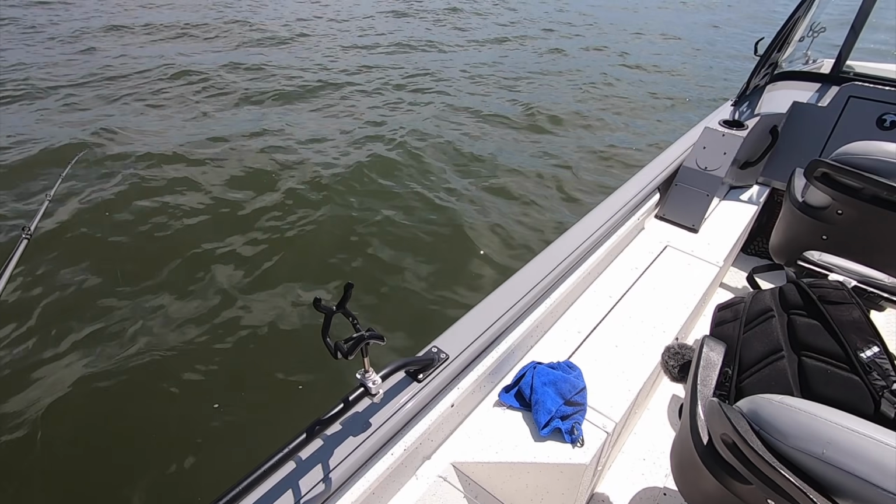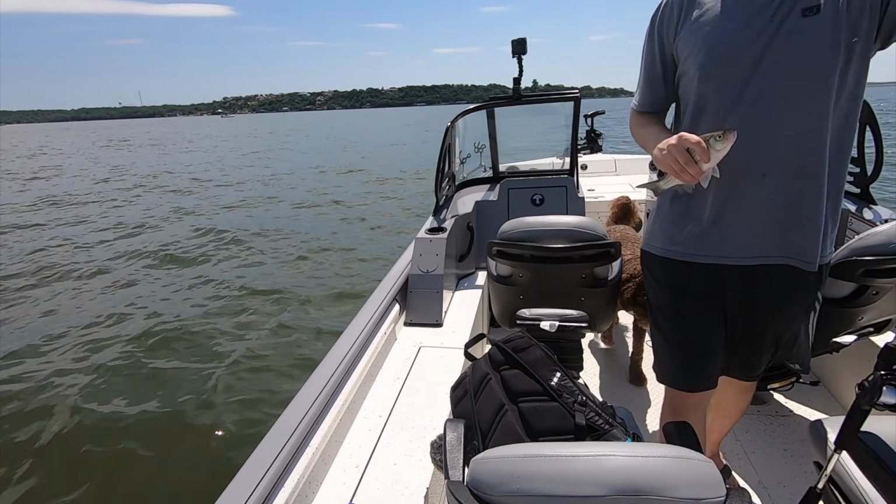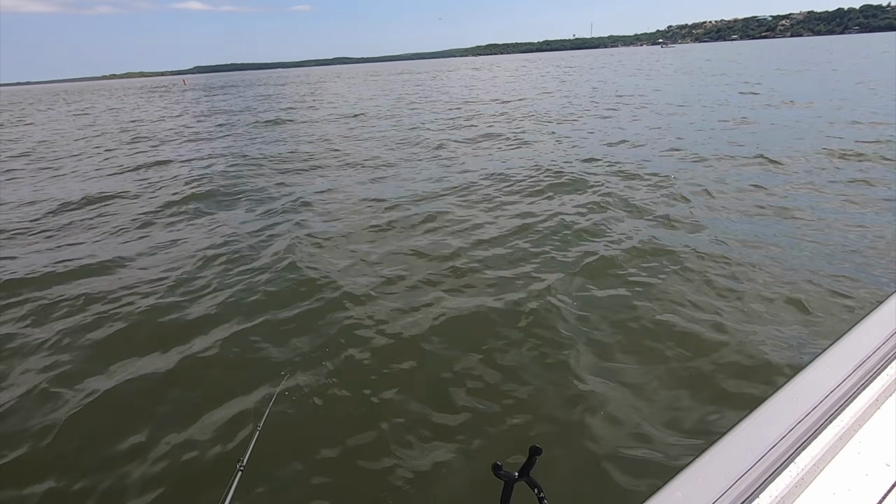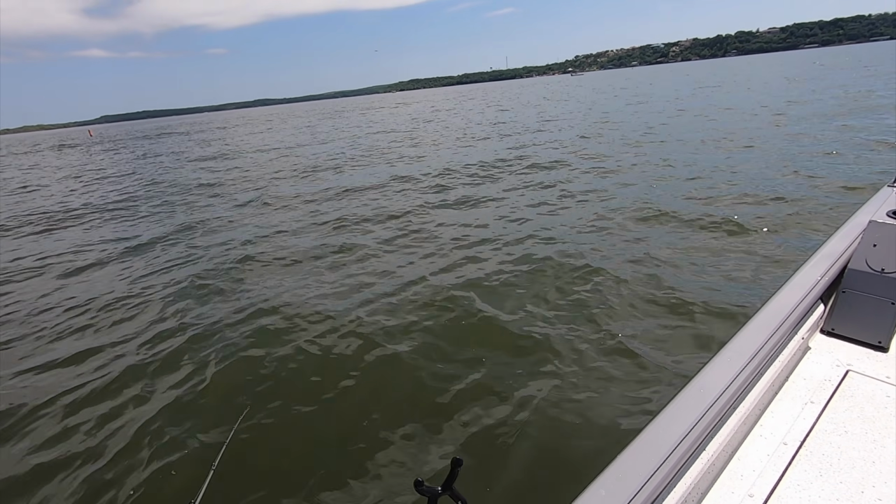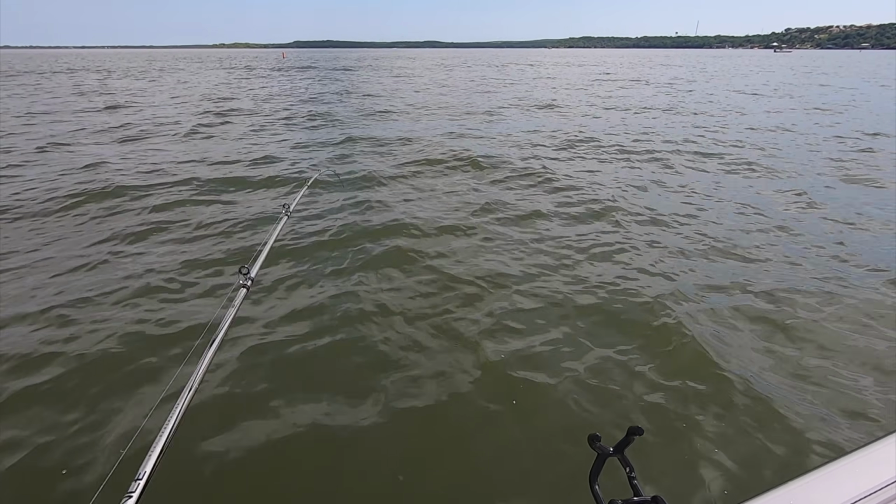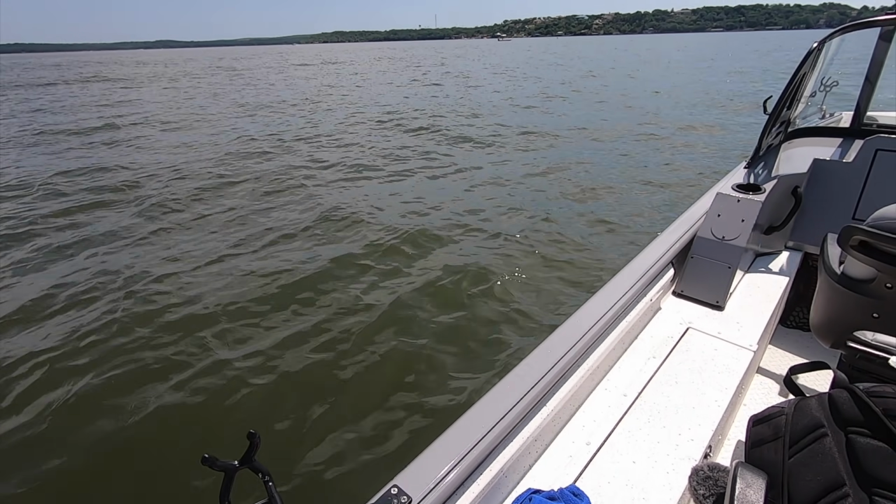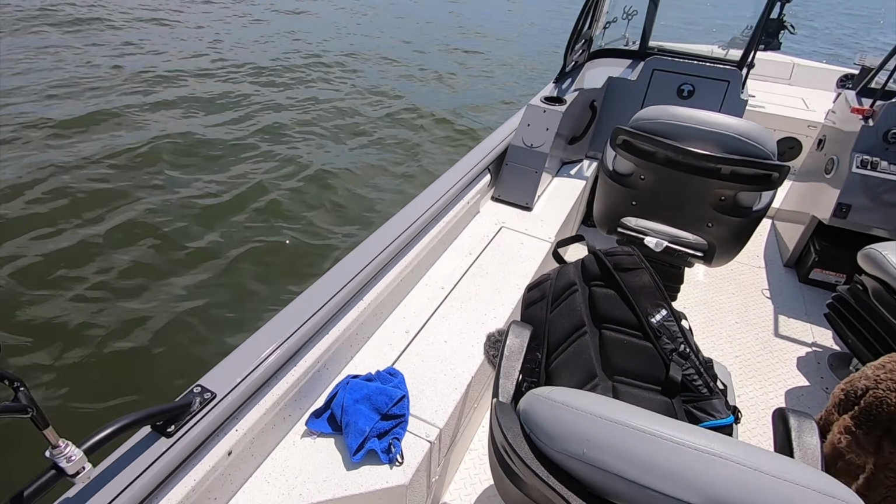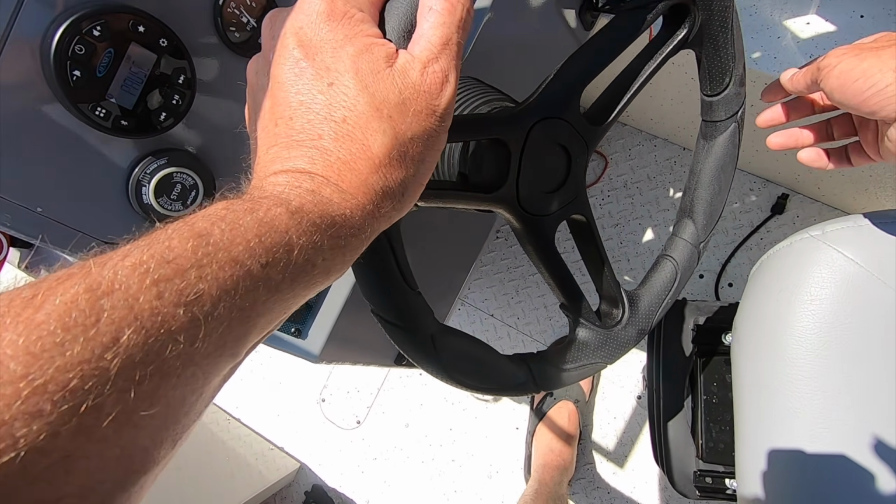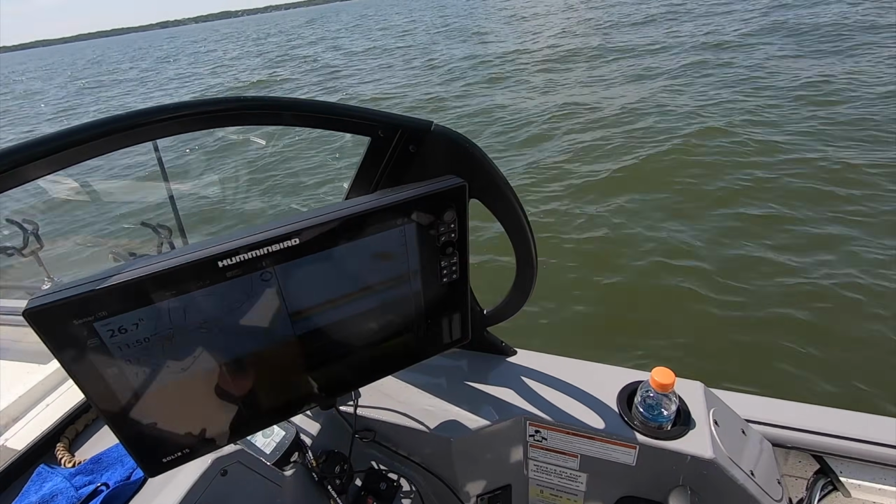But these fish, I'm kind of watching my graph here up at the console. As we're fishing, the schools that are coming through are not just huge schools of fish, and sometimes we're catching fish and I'm not even seeing anything on the graph. And it's not uncommon when these fish are real scattered like this and they're moving real quick, that sometimes you just won't see them. It's another little school right there coming through chasing some bait.